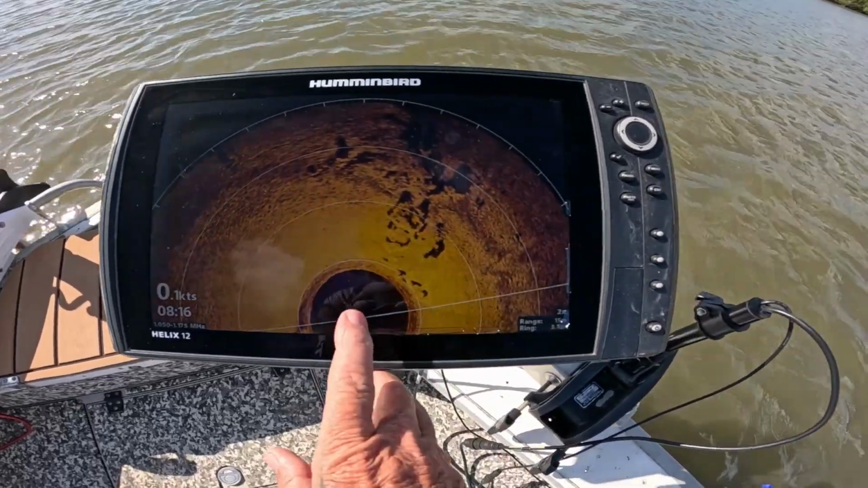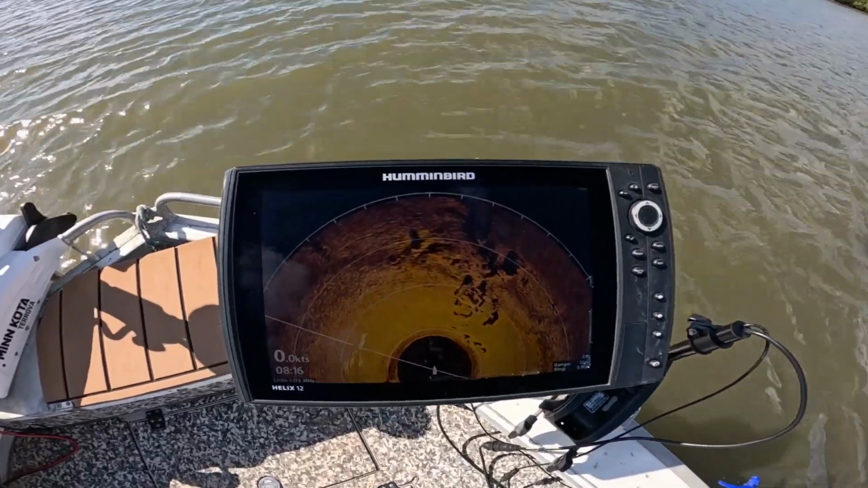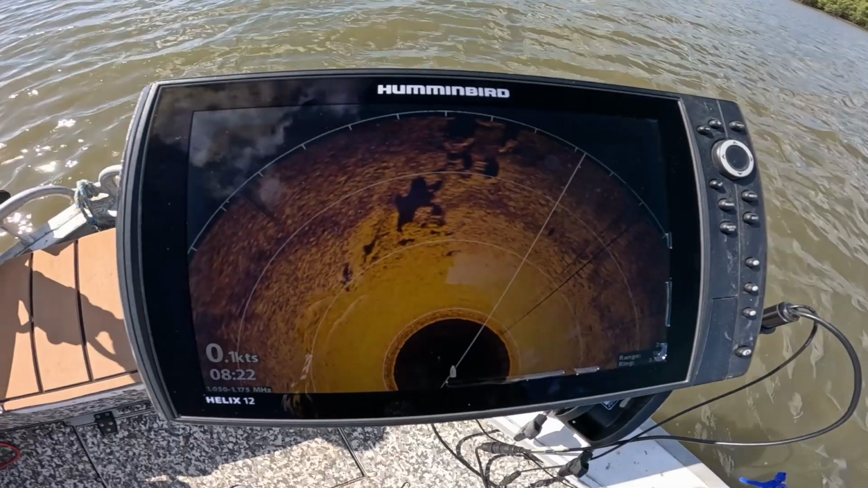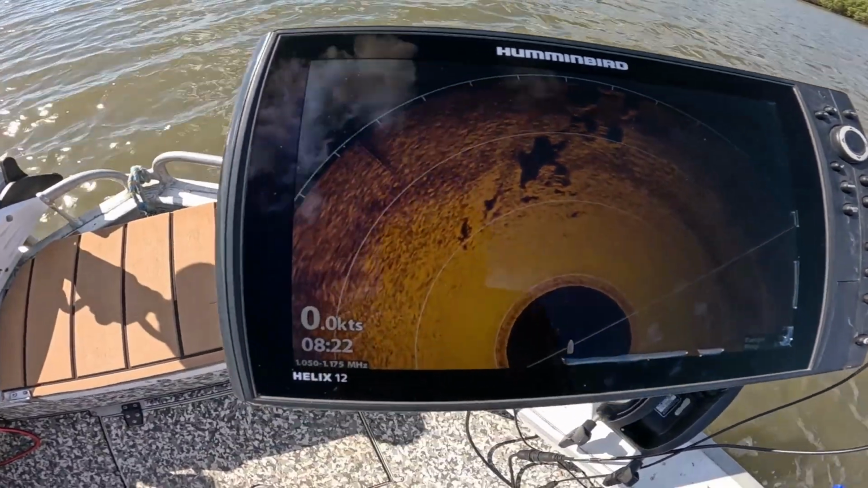Now, you'll notice the boat is slightly to the right, slightly to the left of the rocky outcrop. So what I do, good old Minn Kota, right, I will press the. Alright, I don't know what happened there, but the Minn Kota decided, I don't know, to do its own thing. It sorted itself out. Now I'm directly in line with it.